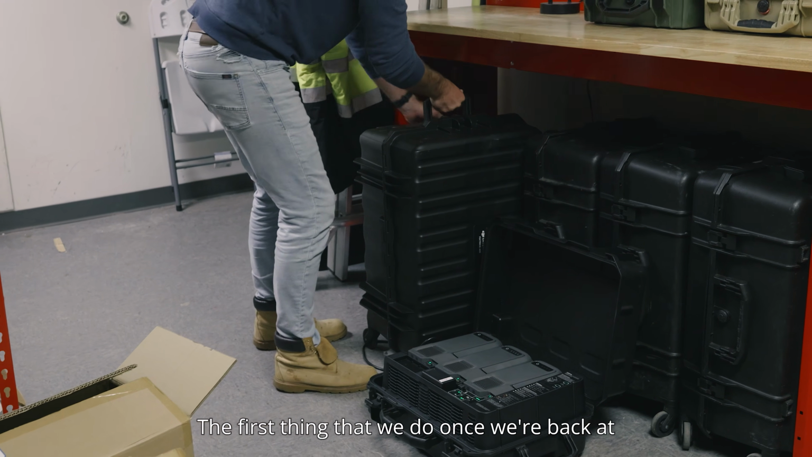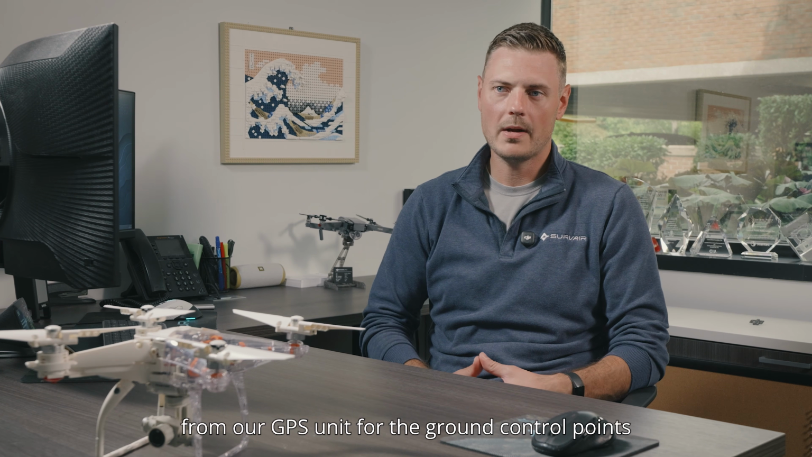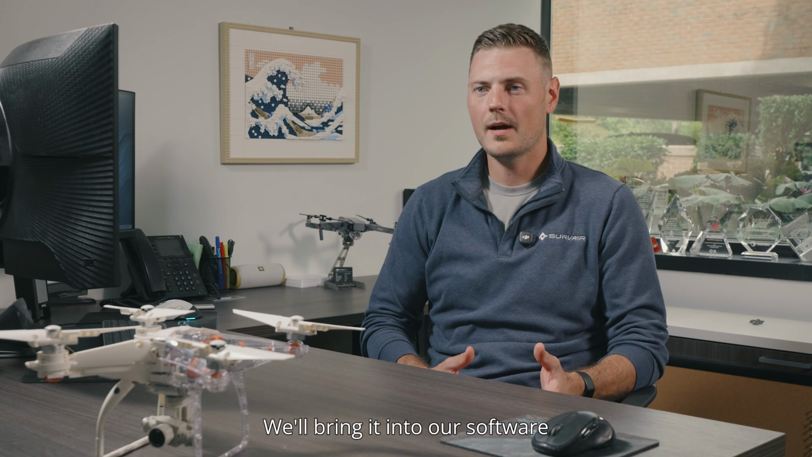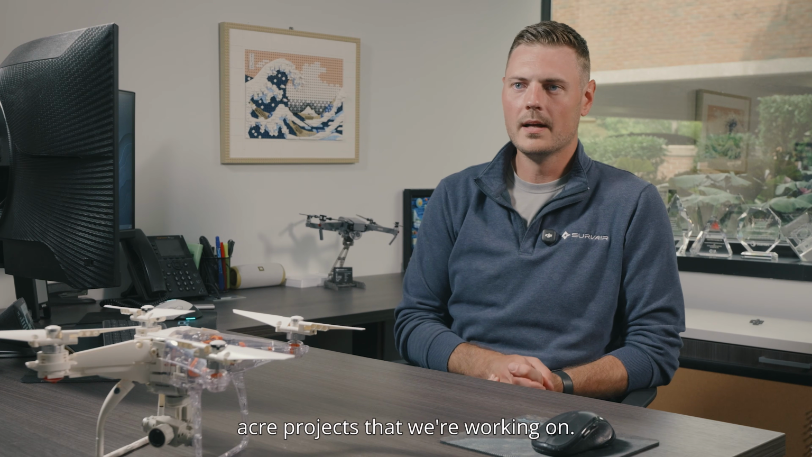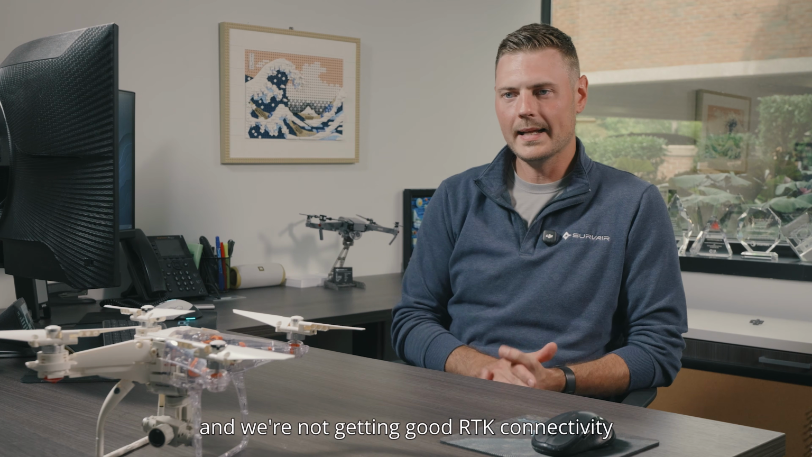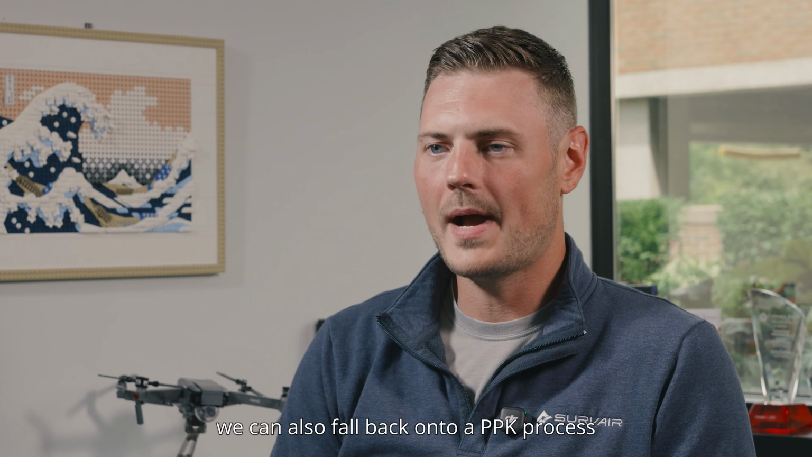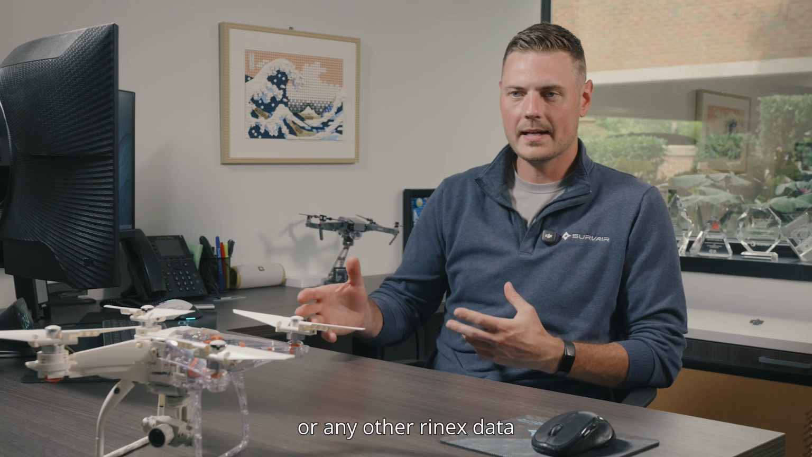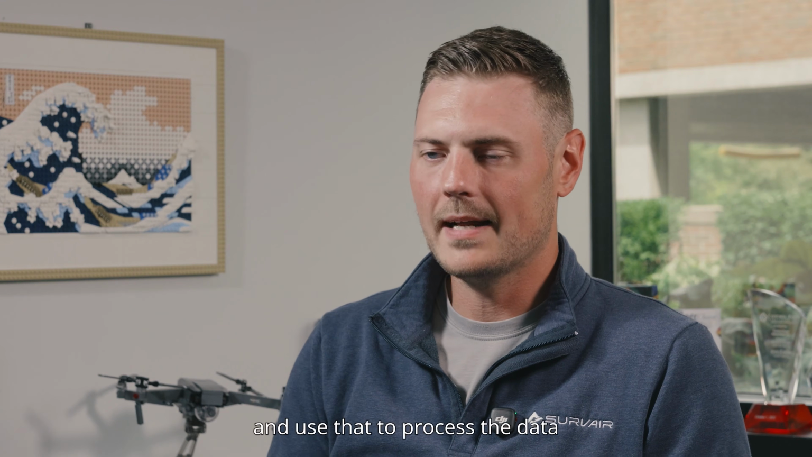The first thing that we do once we're back at the office is we take all the information from our GPS unit for the ground control points, the check shots, and any other information that we had to collect out in the field. We bring it into our software and perform a network adjustment. There are a lot of larger 1,000-acre projects that we're working on, or it might just be extremely remote and we're not getting good RTK connectivity throughout the entire flight. With that being said, we can also fall back onto a PPK process. So we can take nearby CORS stations or any other RINEX data from a static scan or static point that we did with our GPS unit and use that to process the data in lieu of the RTK information.